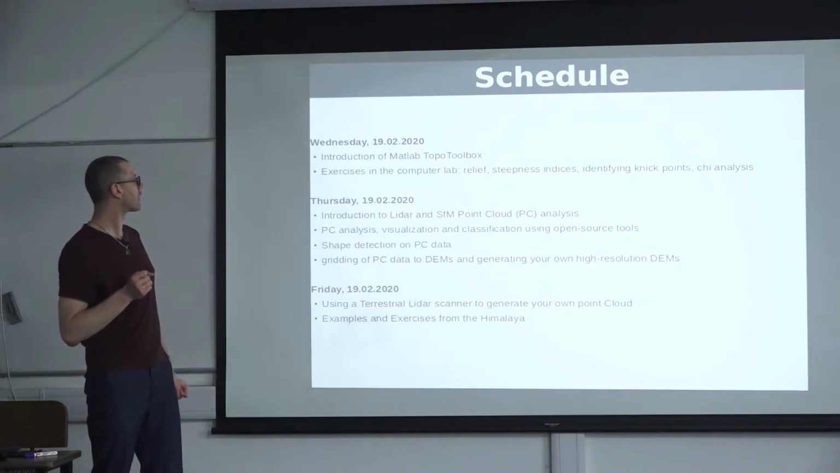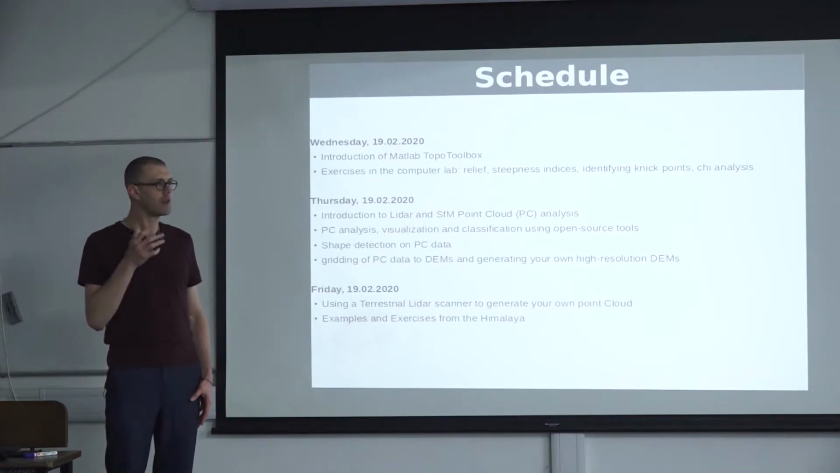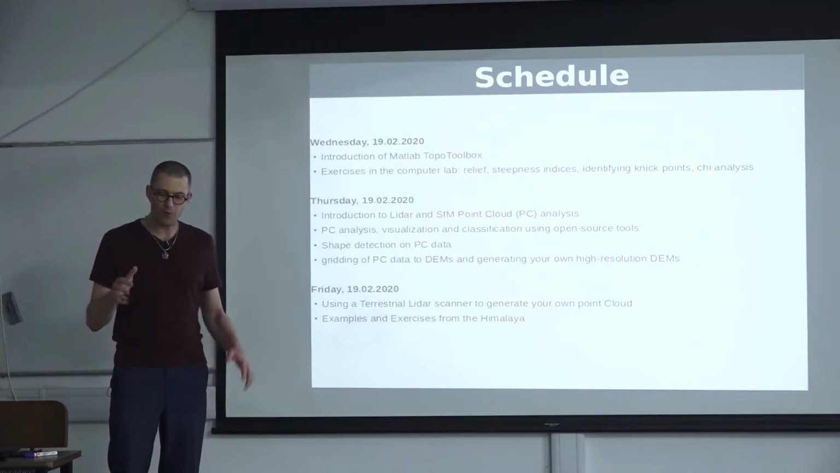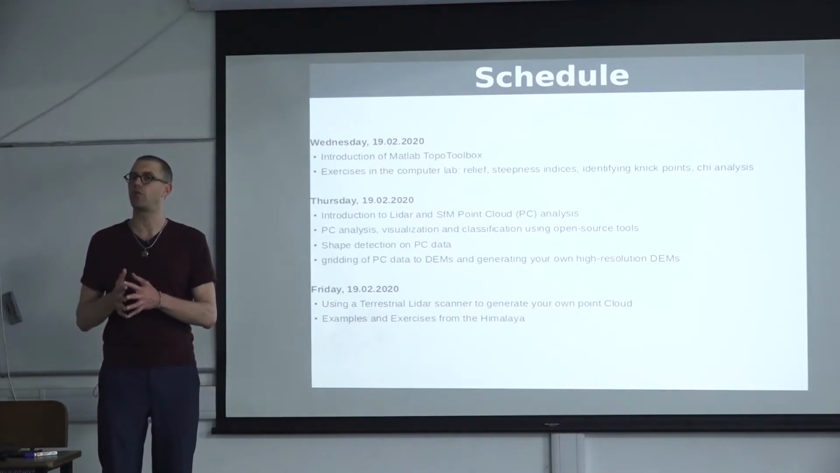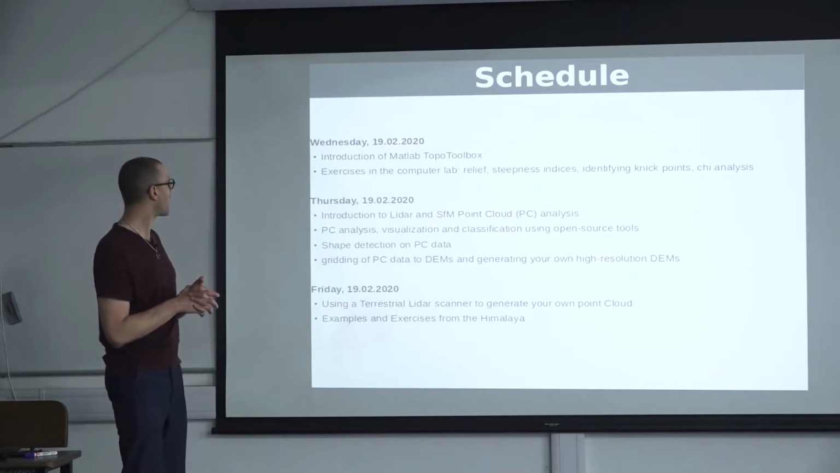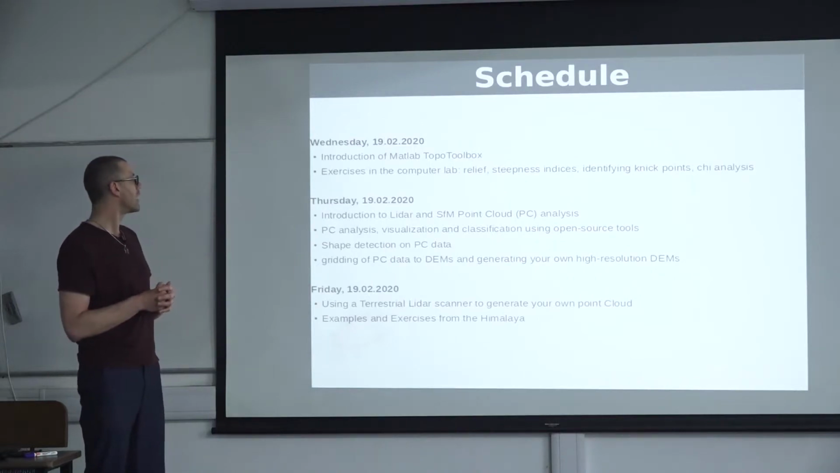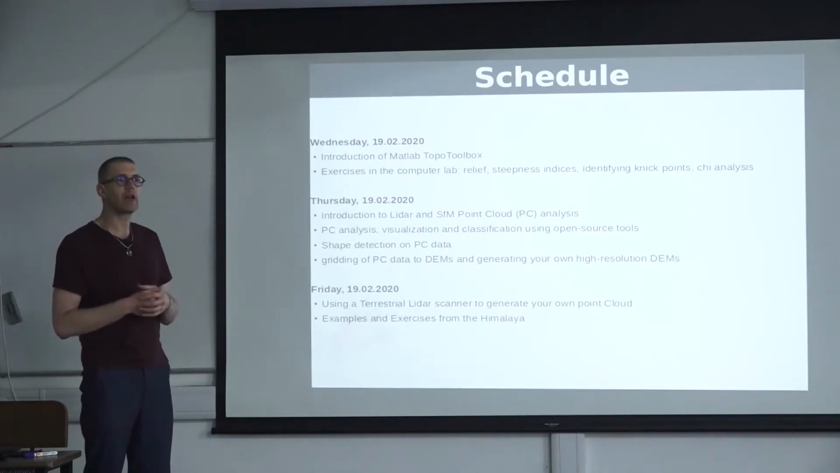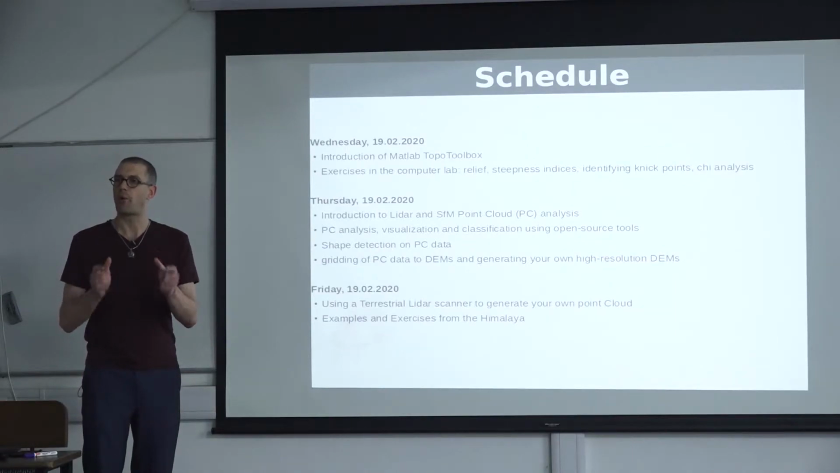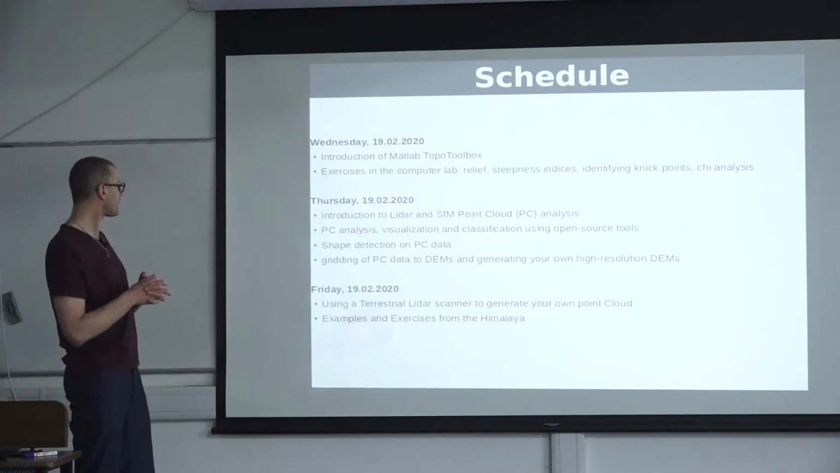We will be talking about point clouds, and I will be talking about LiDAR and structure from motion point clouds. Structure from motion is a method that allows you to generate point clouds from overlapping imagery. This is what you usually do with drones when you collect high-resolution imagery. So we will be classifying point clouds, separating vegetation and bare earth and ground, and we will be thinning and gridding point clouds. In other words, when we have a point cloud, how can we go from a point cloud to a gridded DEM for further analysis?